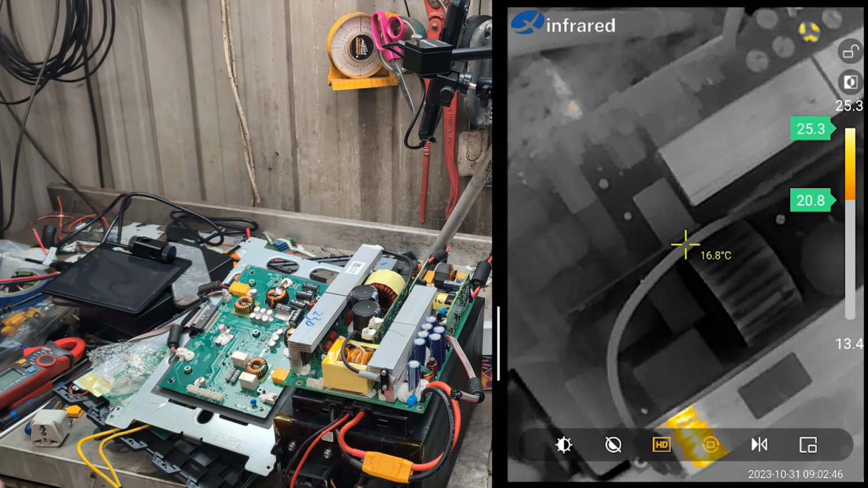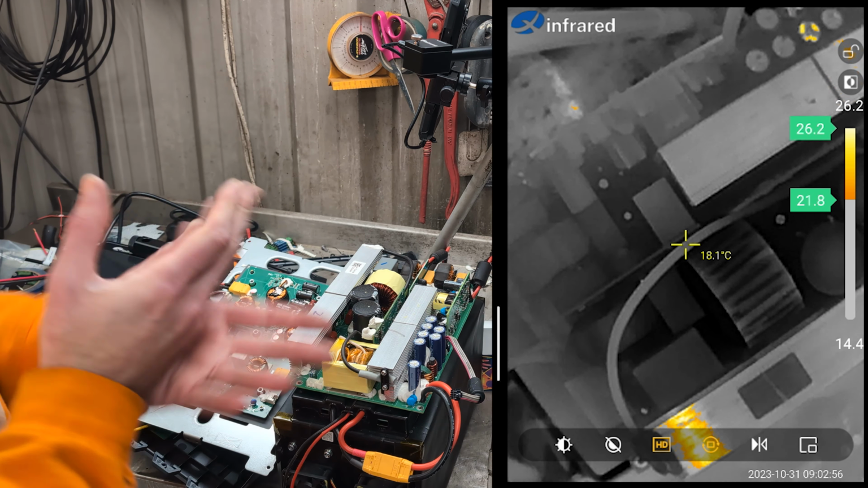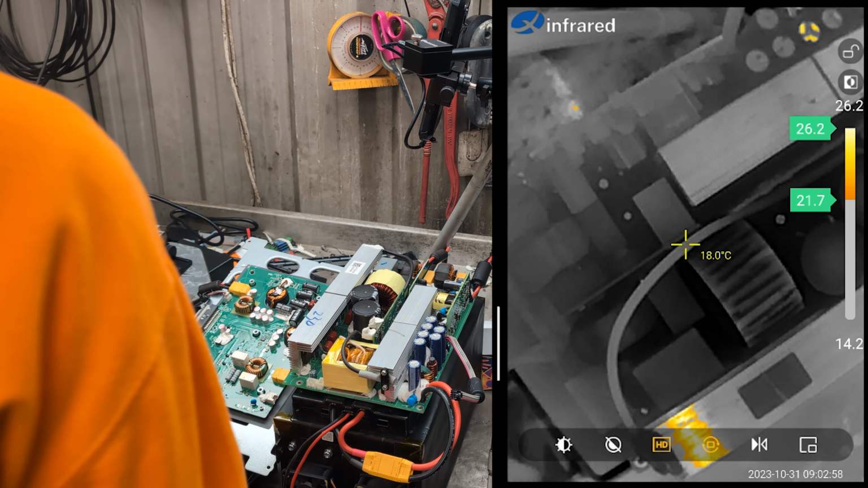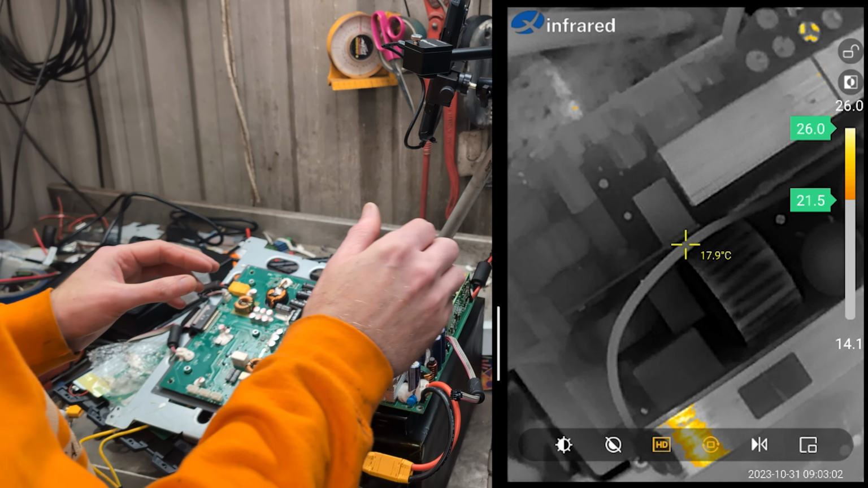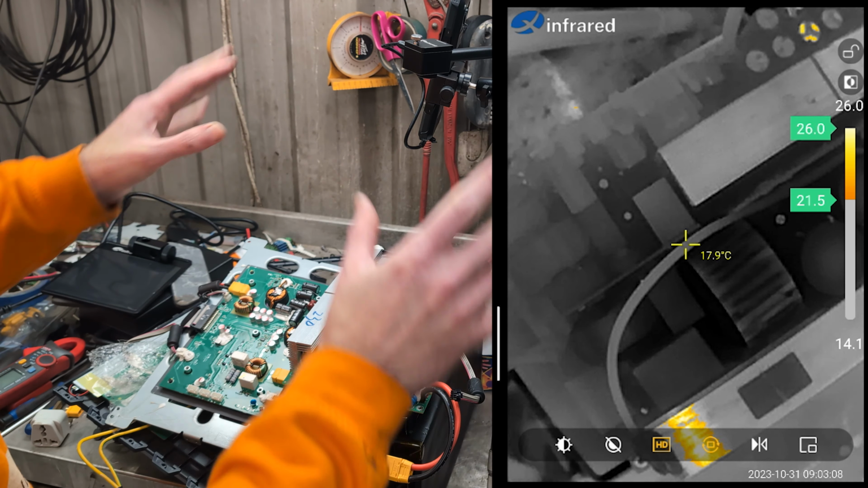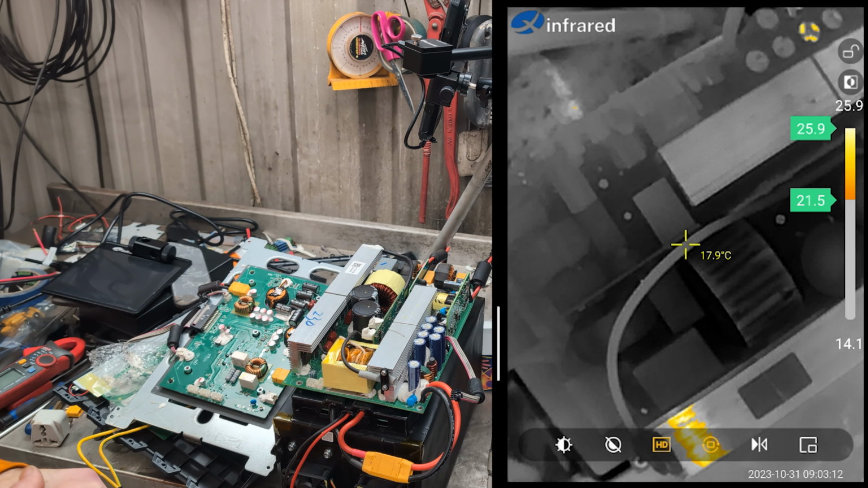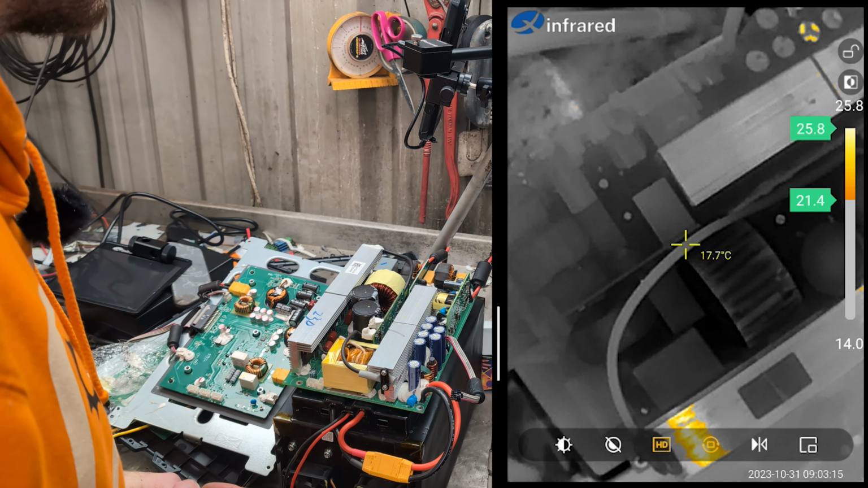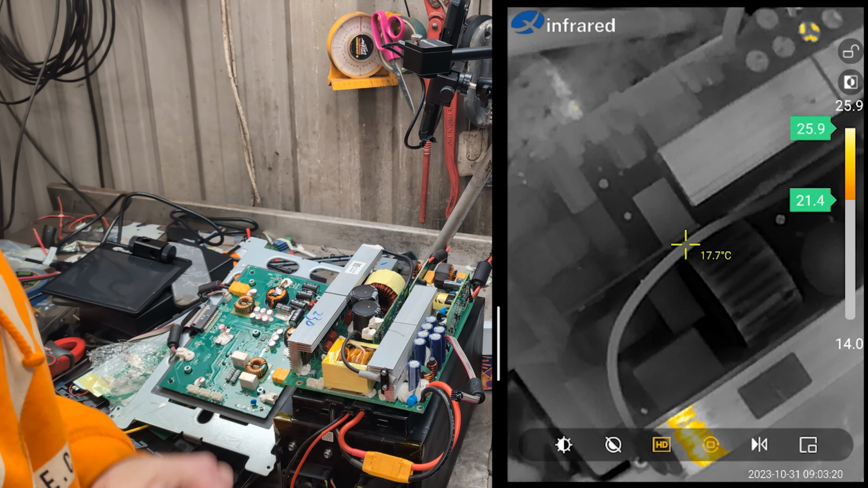So I have not found the problem with this board, but I am excited for this camera. I mean, this is a very specific job camera. If you point it at the workshop here, it's far too hot for it. But everything else in daily life, for me, I'm working on the power supplies and the diesel heaters, the electronic stuff, it's ideal for that. But yeah, this is going to be good for problem finding, hunting, problem solving.